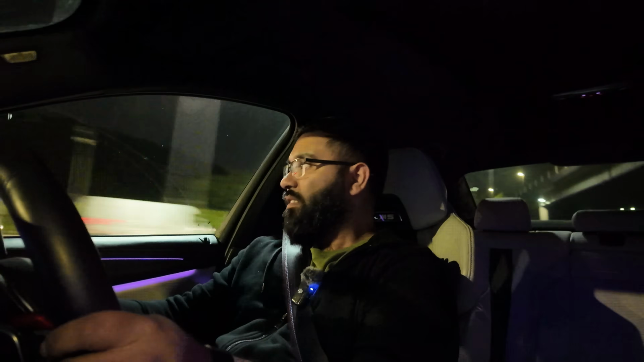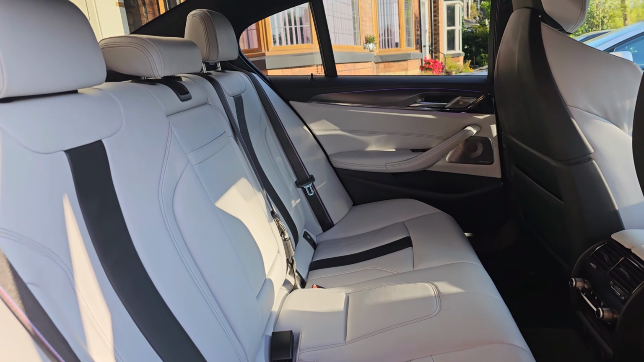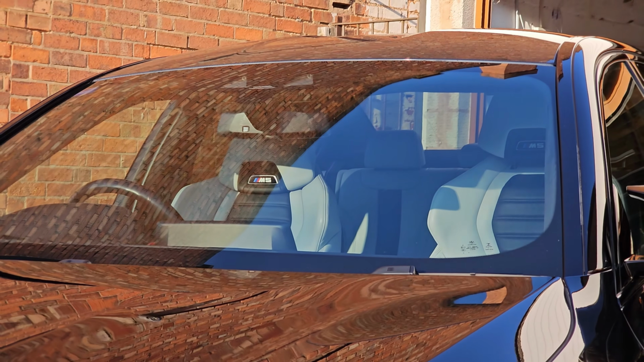I don't think it's too bad. From a car that is as fast as a Lamborghini, fast as a Porsche, fast as a Ferrari, handles as good as it does, 5-seater, more than enough comfort. I don't feel sore at all. Well, to be honest, I always feel sore, but that's just how my body is these days.